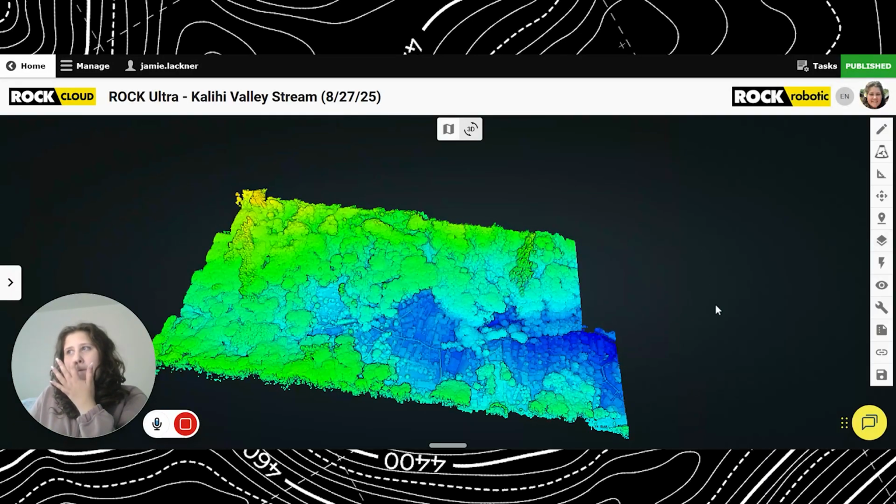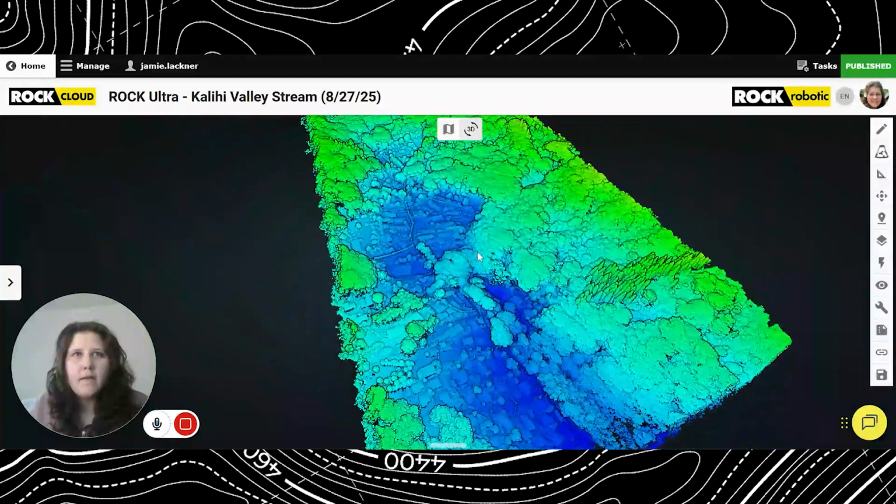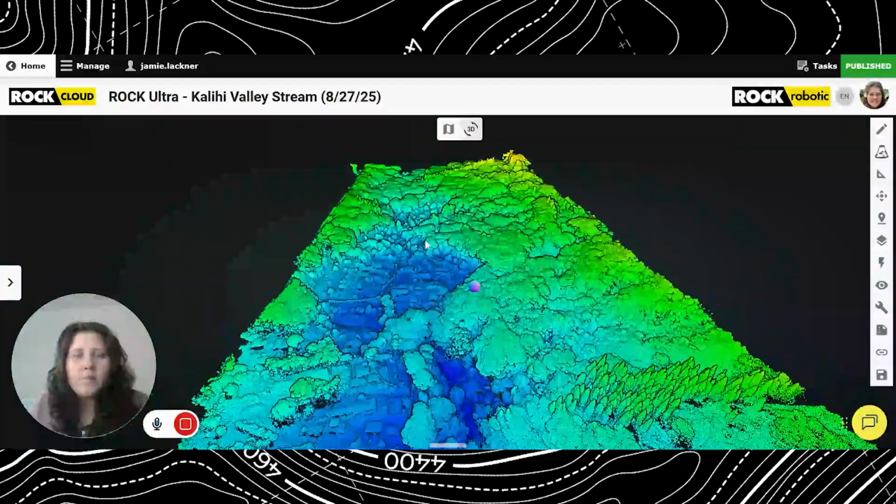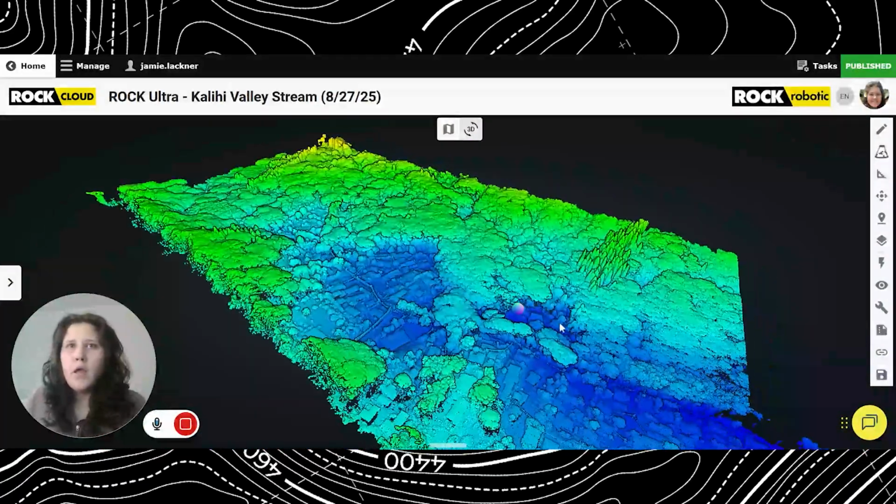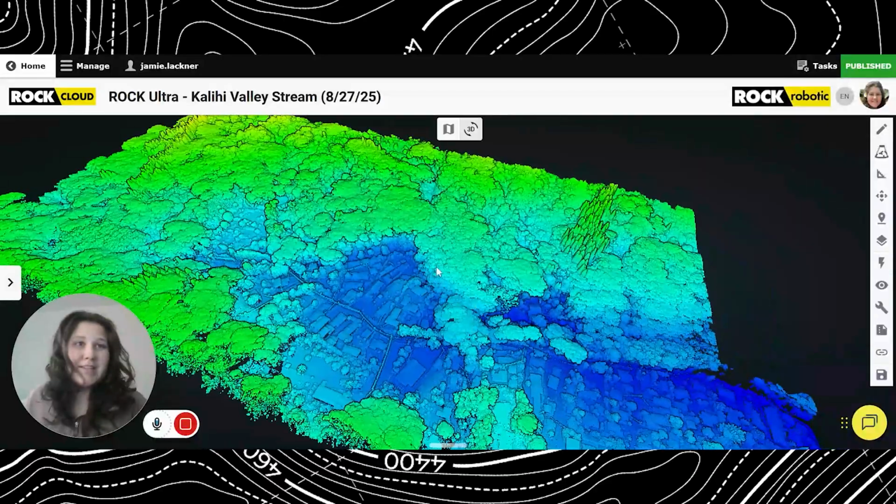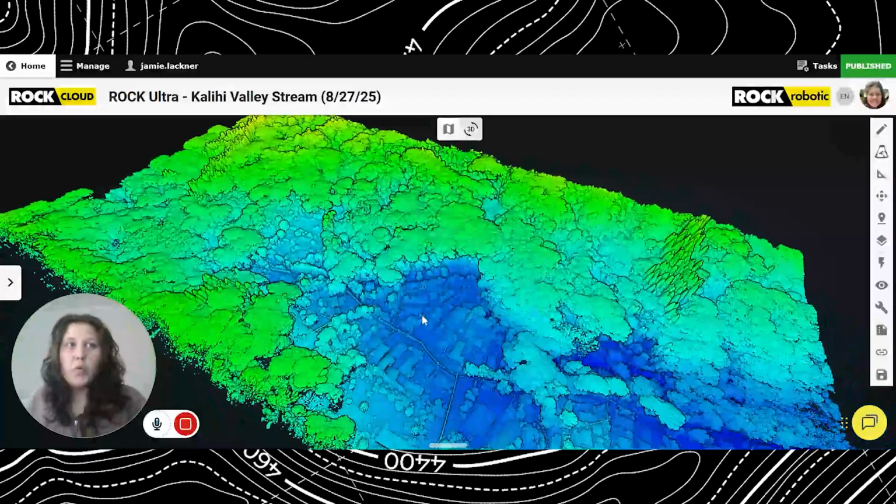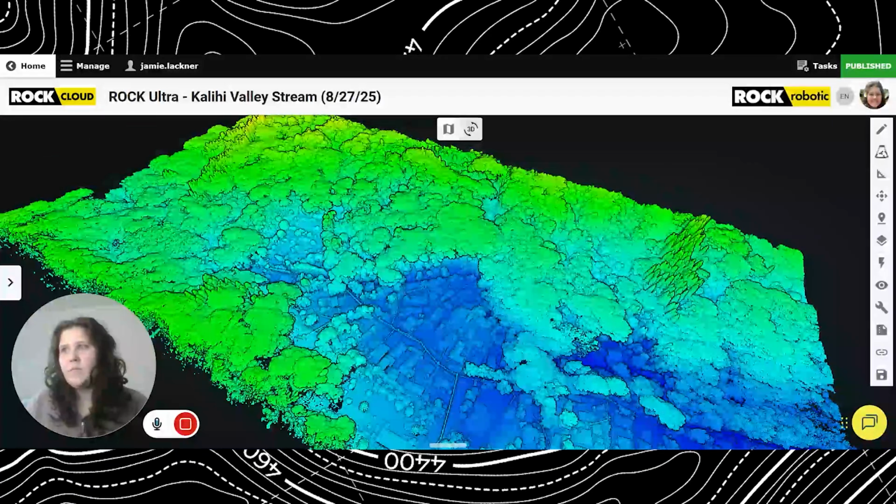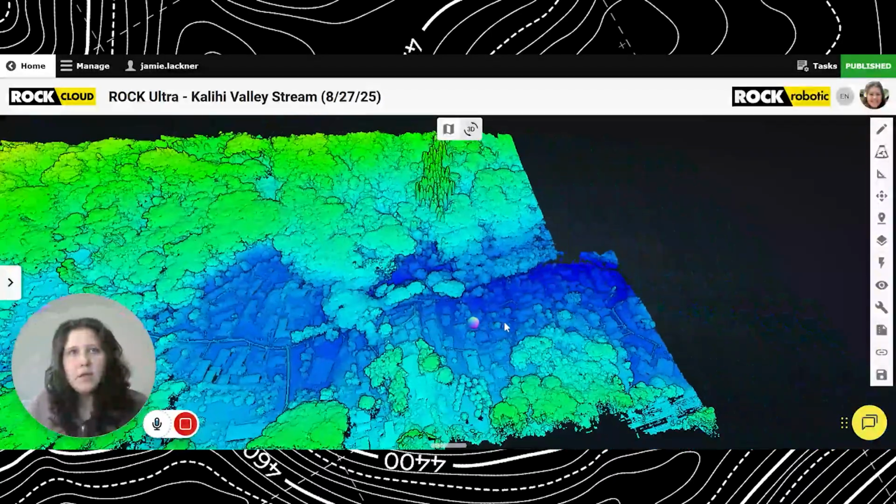And as I start to zoom in, I am kind of showing off. So this is a river valley in a very diverse vegetation area on the island of Oahu. And as you can see, very thick vegetation. And we kind of wanted to see what secrets were underneath the vegetation. And kind of things that stood out to me.